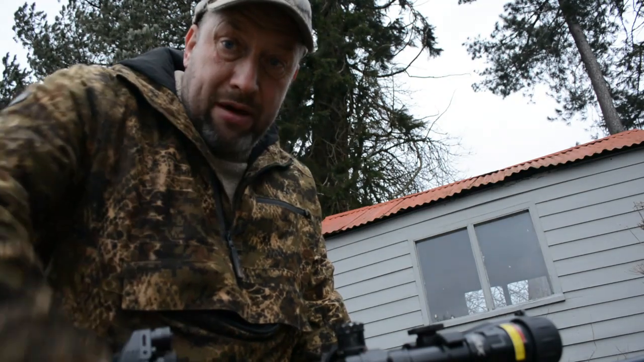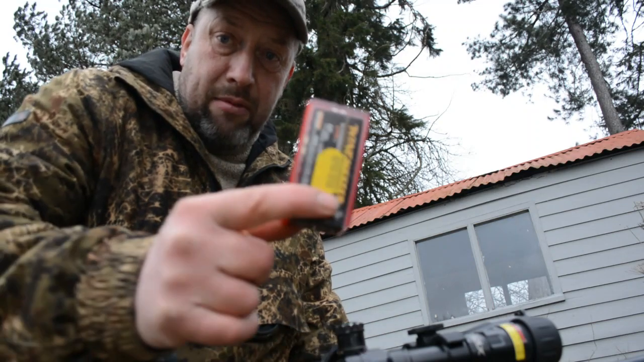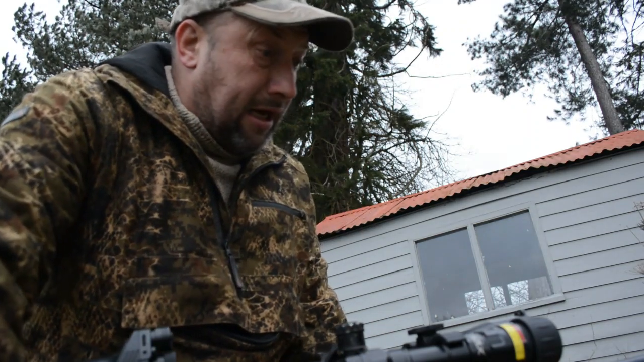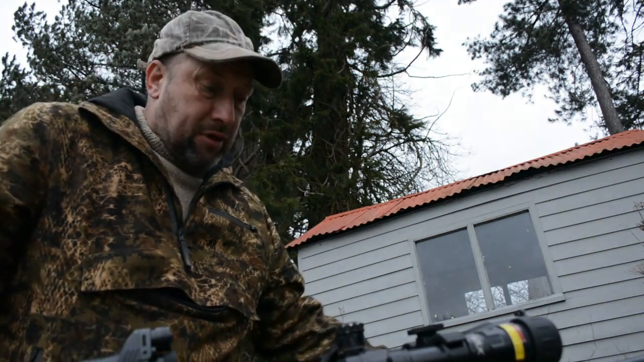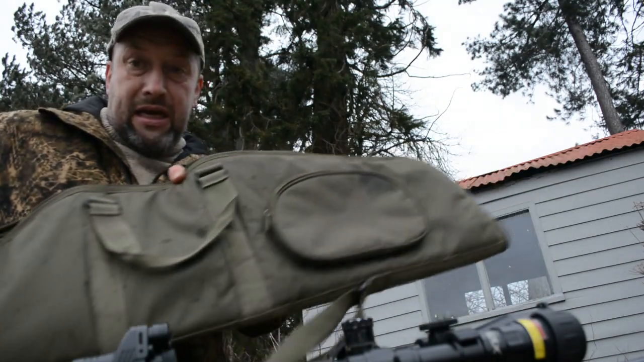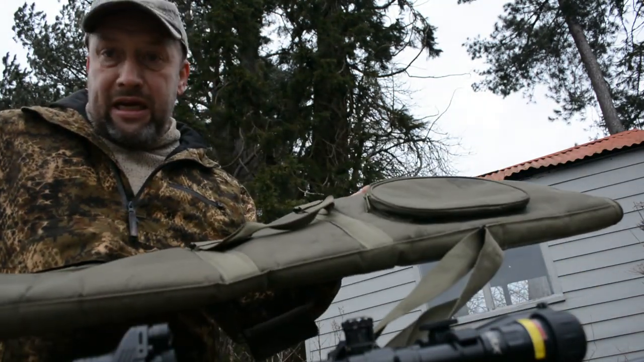Carry some spare batteries, a magazine with 17 HMR ammo in it, and a box of Winchester 17 HMR ammunition. And then the last thing that I have with me tonight is my gun slip, and I think we sell those for $29.99.